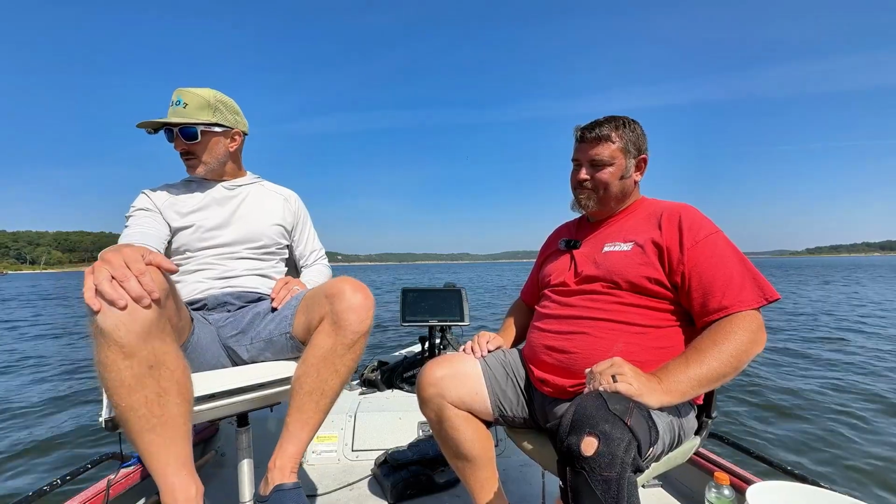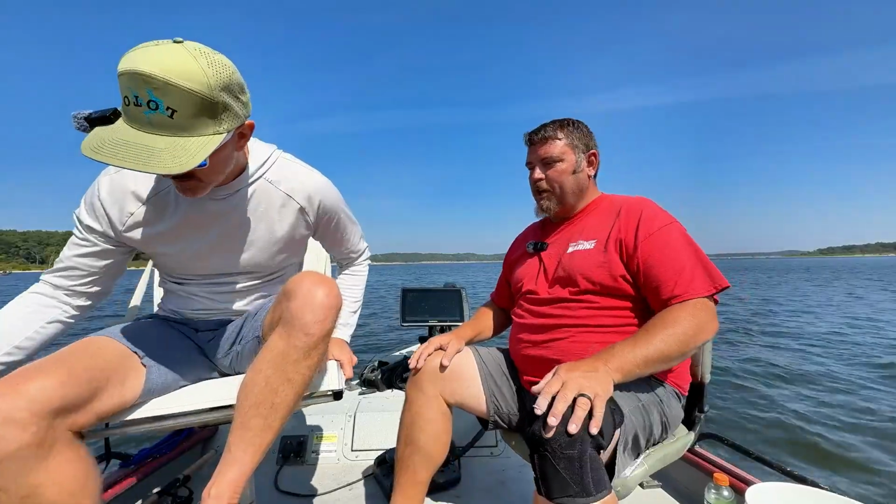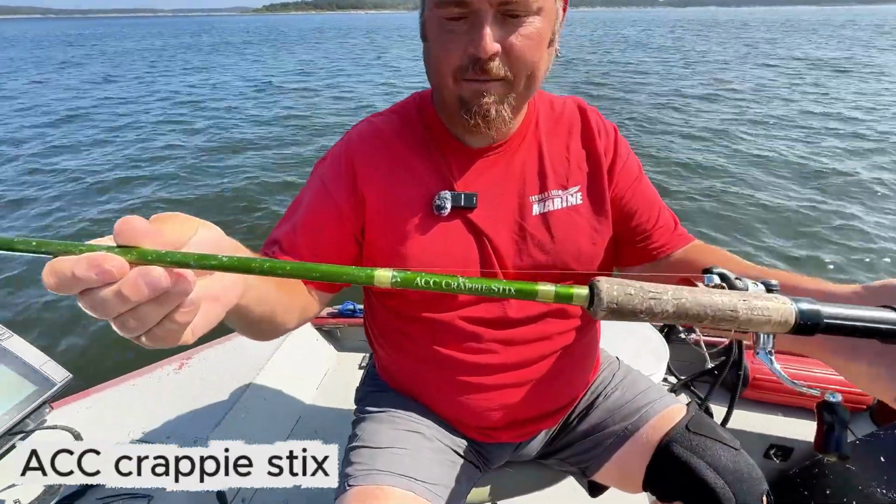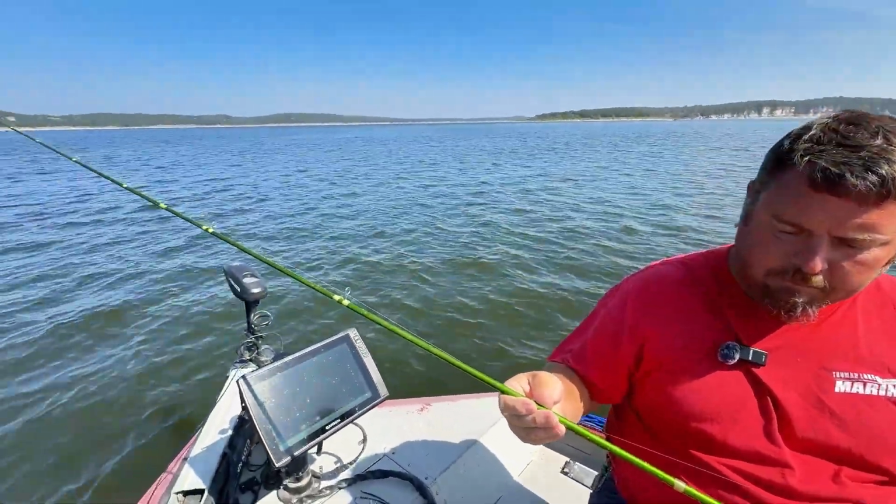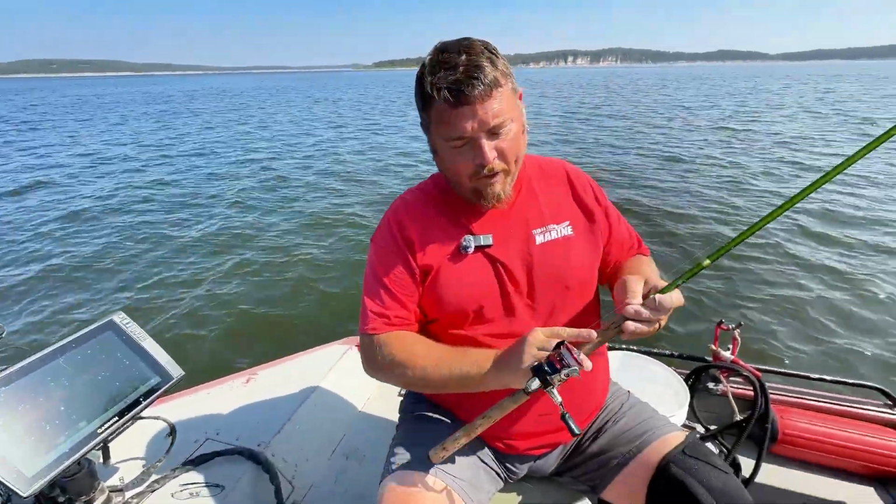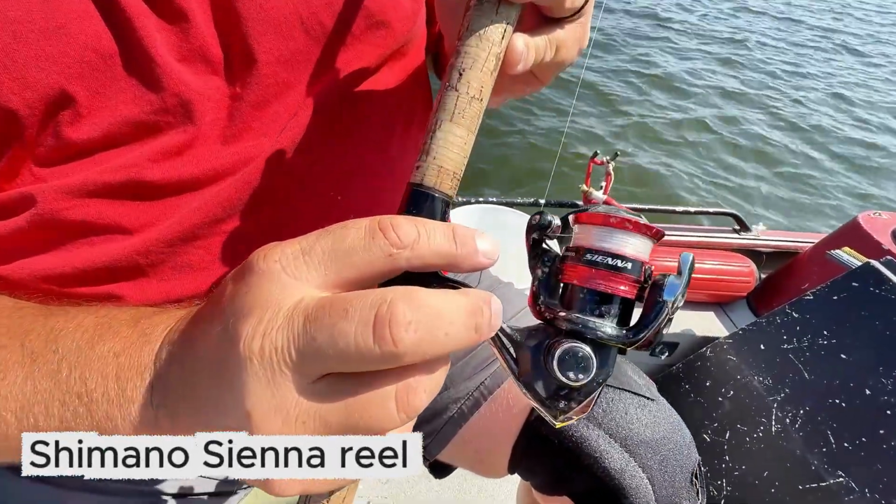So, any specific gear that you want to tell us about today? You want to hand me that rod? I'll kind of show you what I'm using. I'm using an ACC crappie stick. It's 11-foot, medium action. Pair that with a $25 Shimano Siona reel, is all I use.